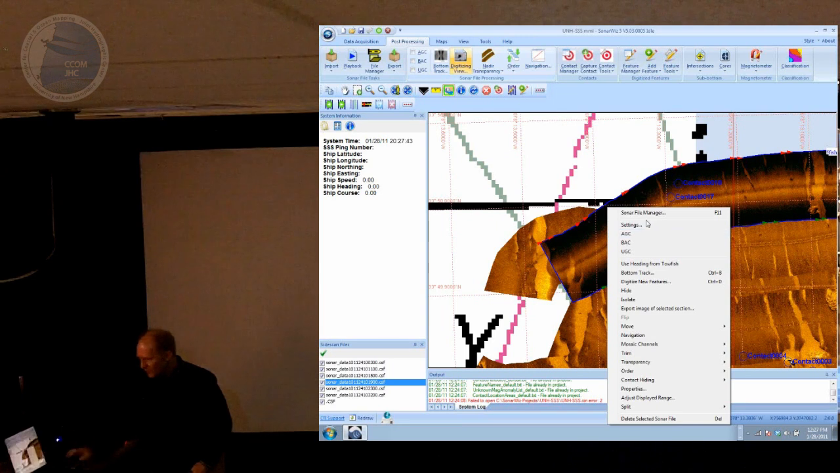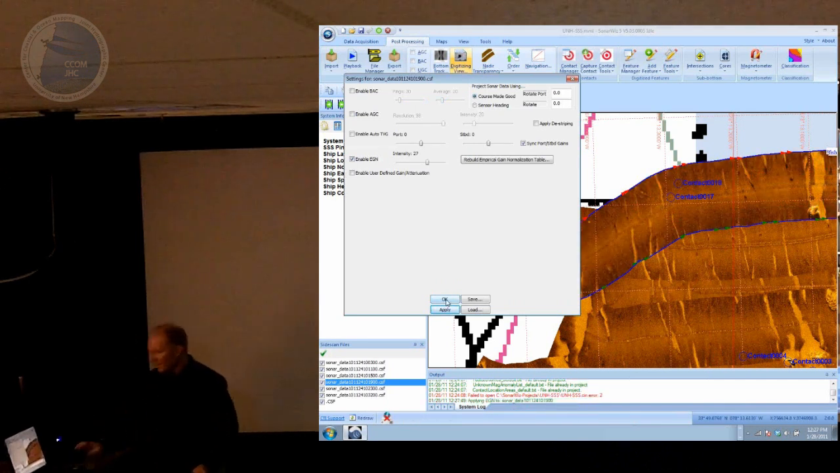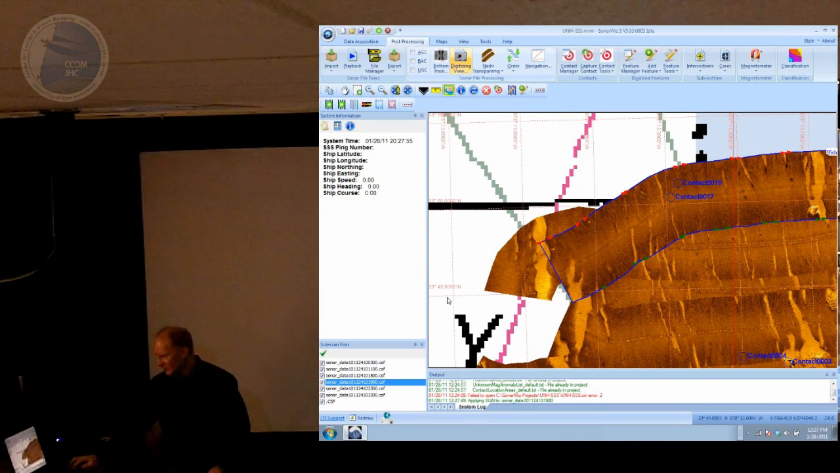So to put it back on, you right-click on a file, say Settings, and apply Enable EGN. With SonarWiz, we try to make things easy to do. If you have a lot of lines in your project, you're not going to want to be doing all this clicking and turning things on and off.